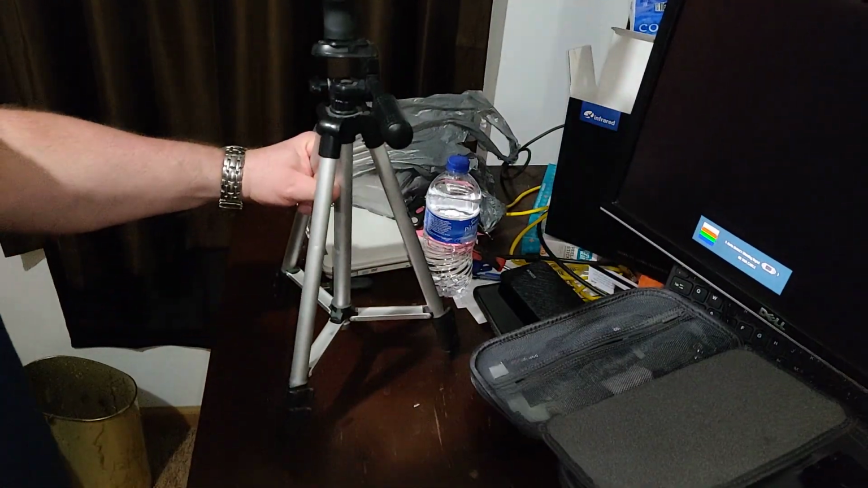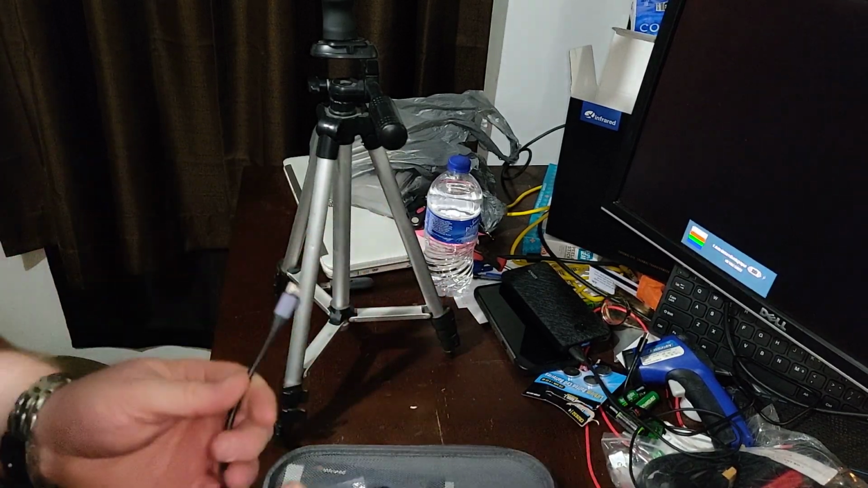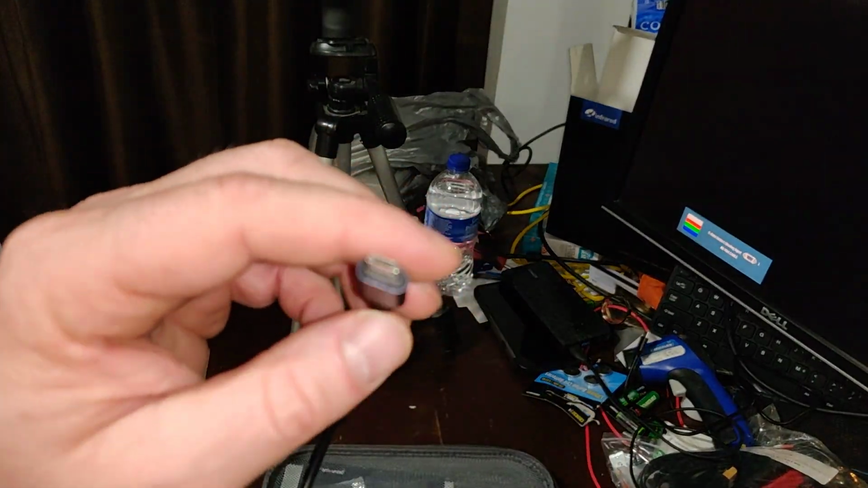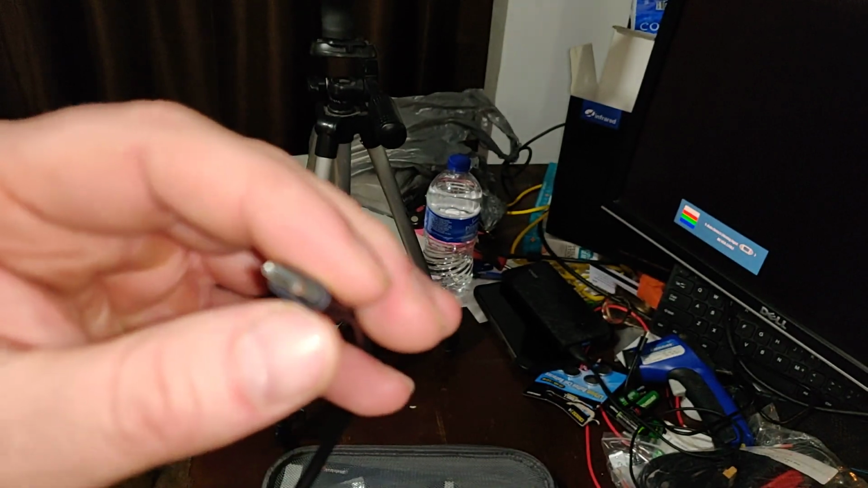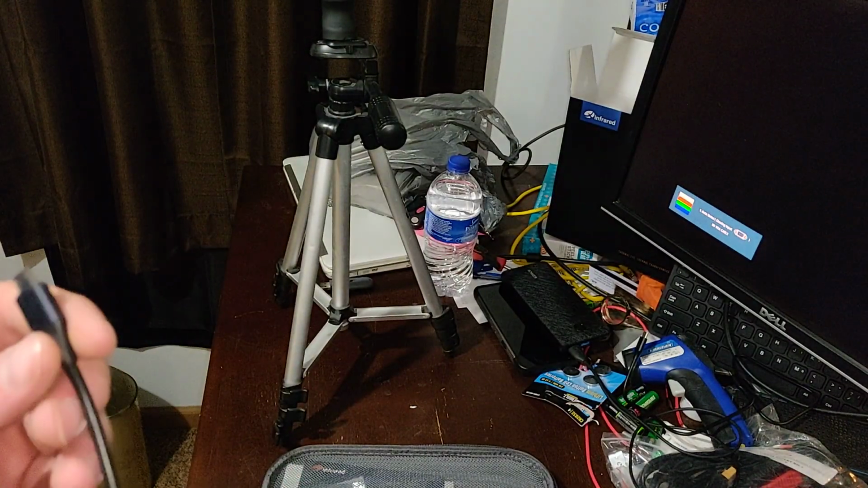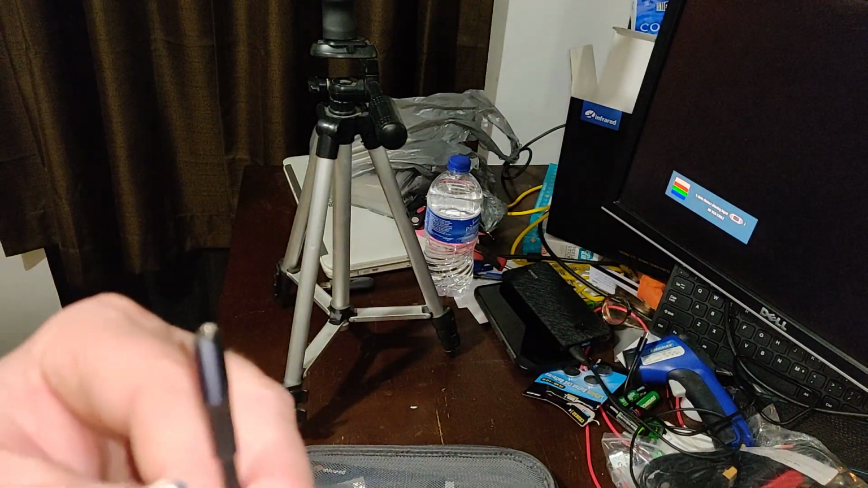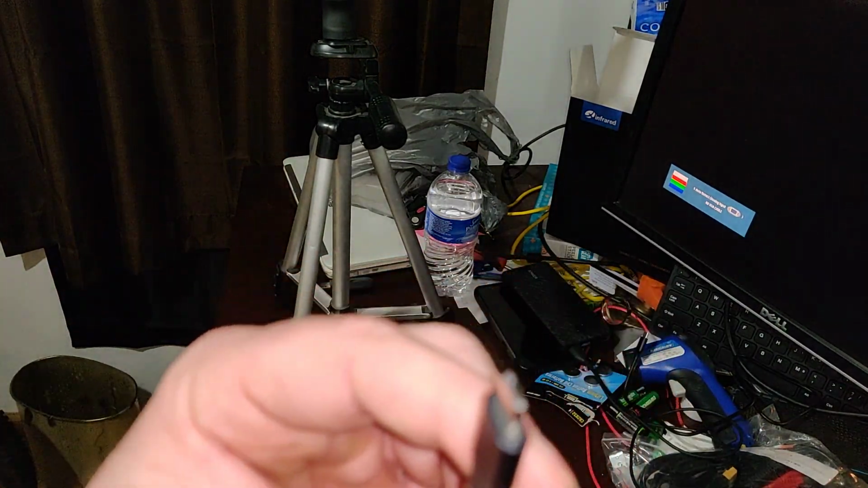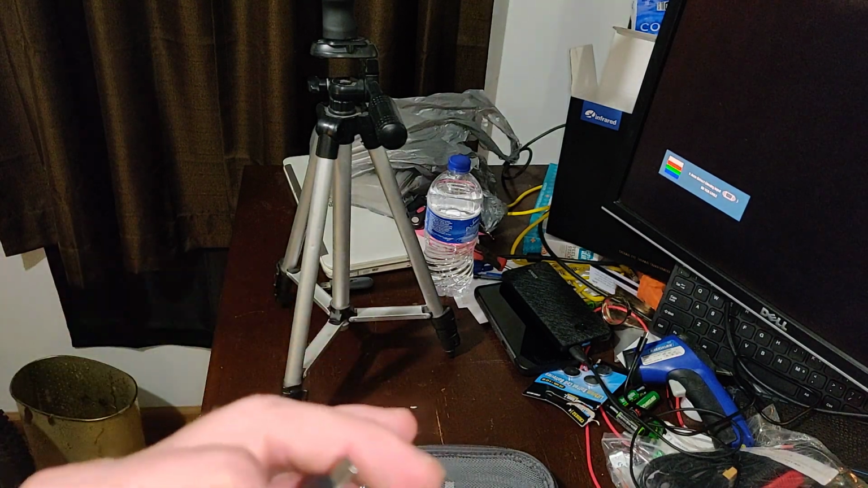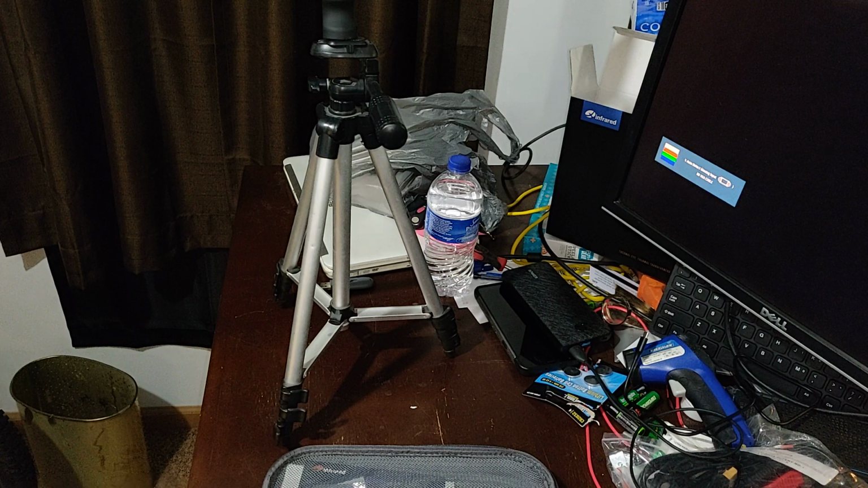Okay, so continuing with what else is in the bag. Really nothing else of significance. We do have a micro USB male to USB-C female adapter. So why would you need this? Well, maybe you have an older phone and it uses micro USB. I'd be wary of that. If it's still using micro USB, it's probably an older one. And if it's an older one, it's probably a slower one. If it's going to be a slower one, it may not be able to handle, pardon me, what the app needs to do with the data coming from the camera.